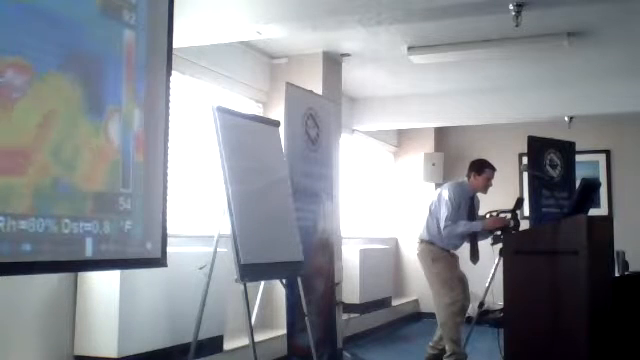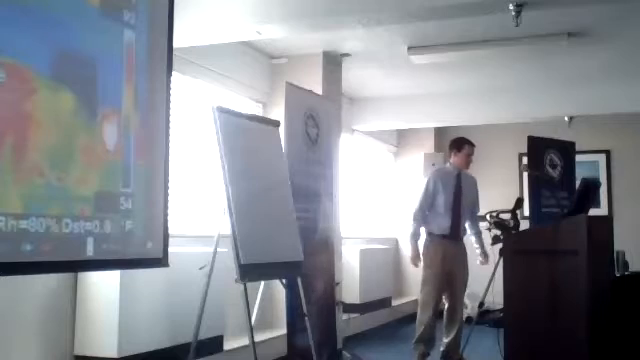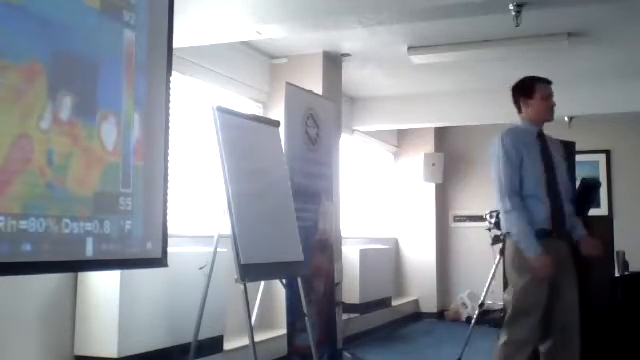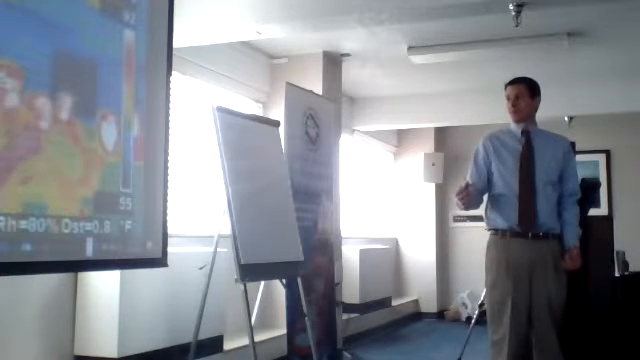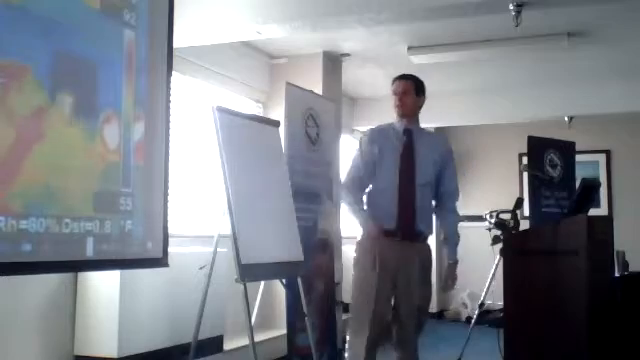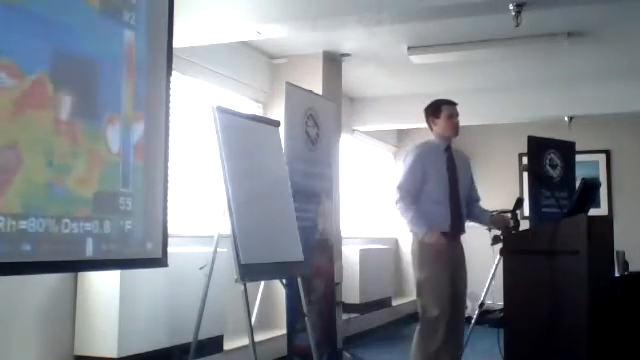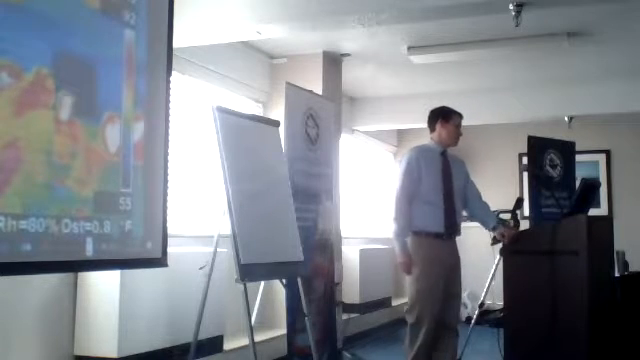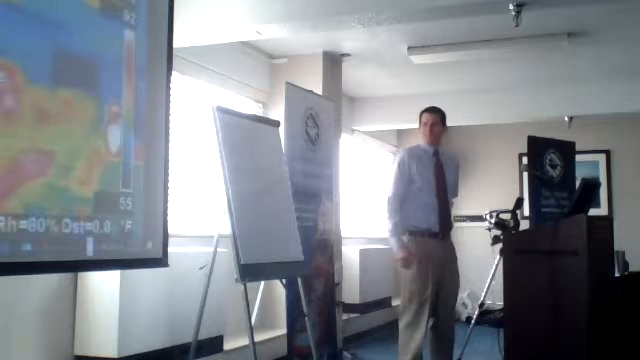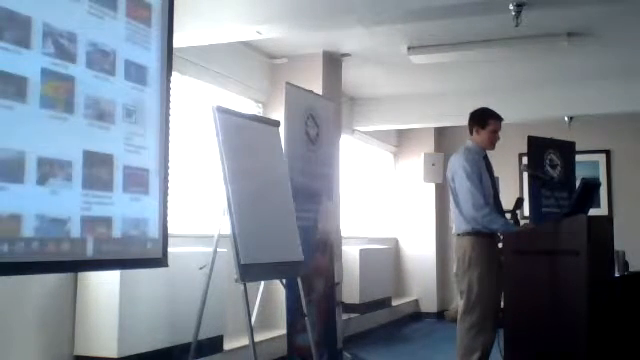Focus is absolutely critical when you're making these temperature measurements. So if you do have a camera with adjustable focus, the more you tune the camera lens, the sharper the image will become. So you really do want to practice focusing with your camera as much as possible. But yeah, the camera can do things that your eye cannot.